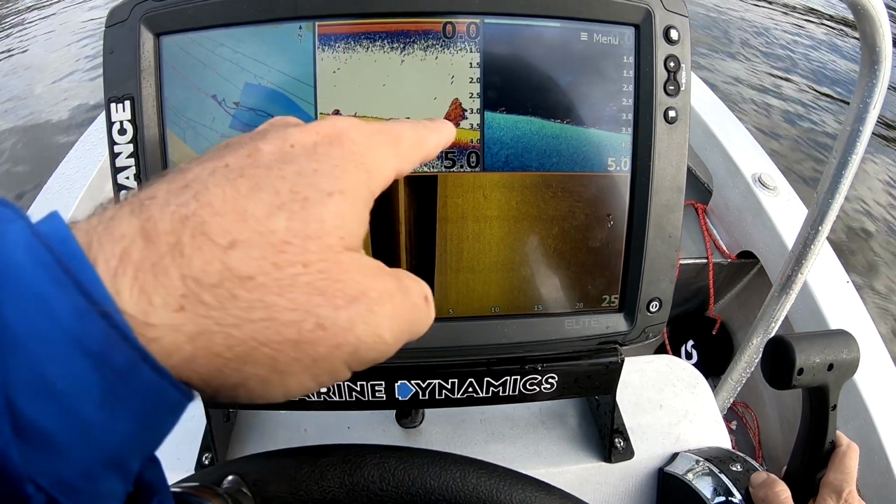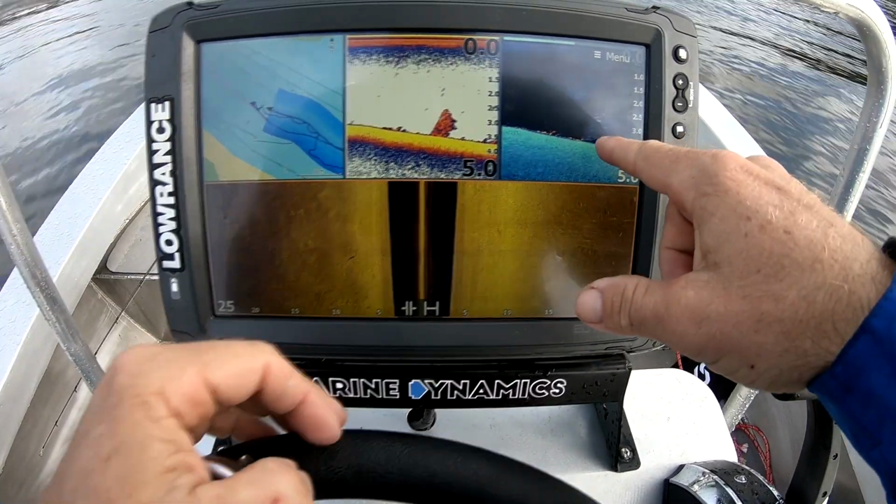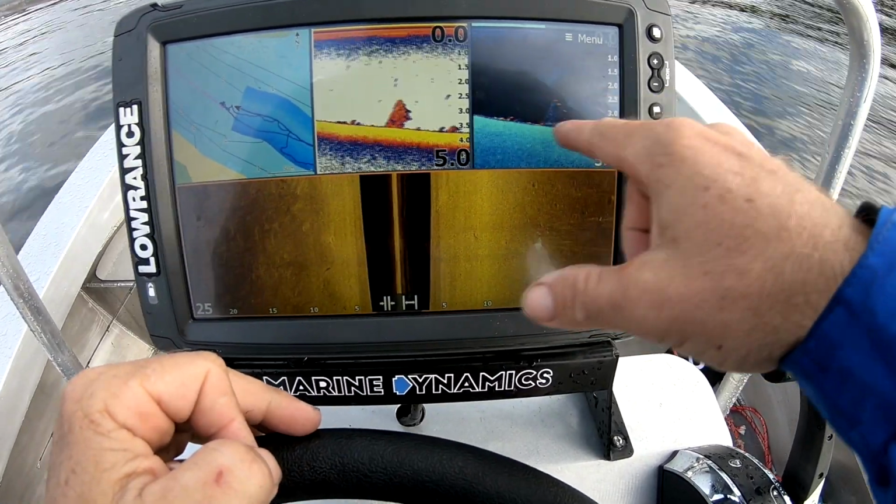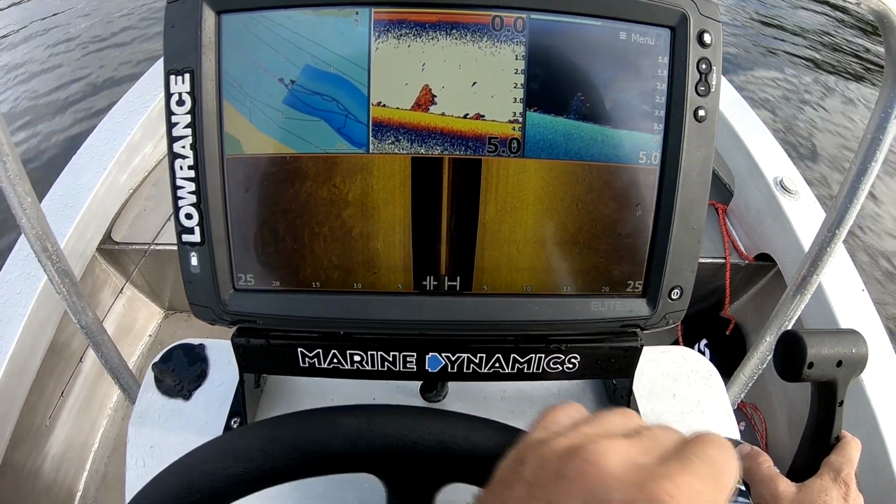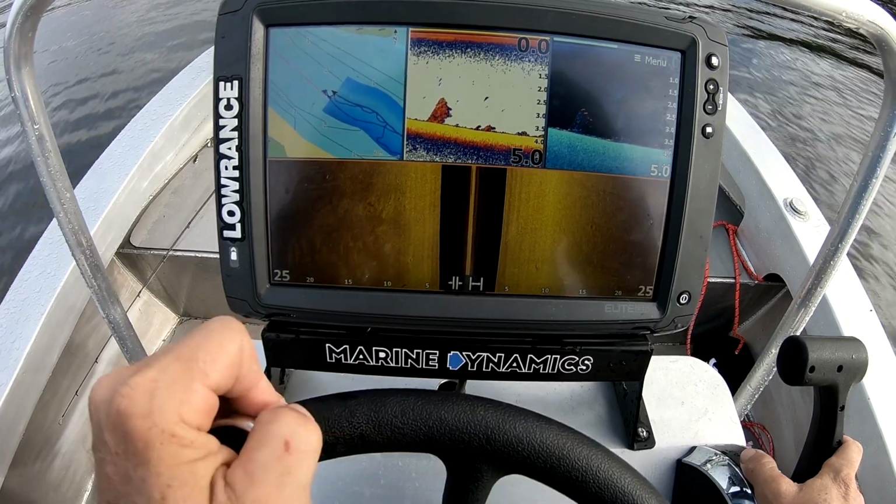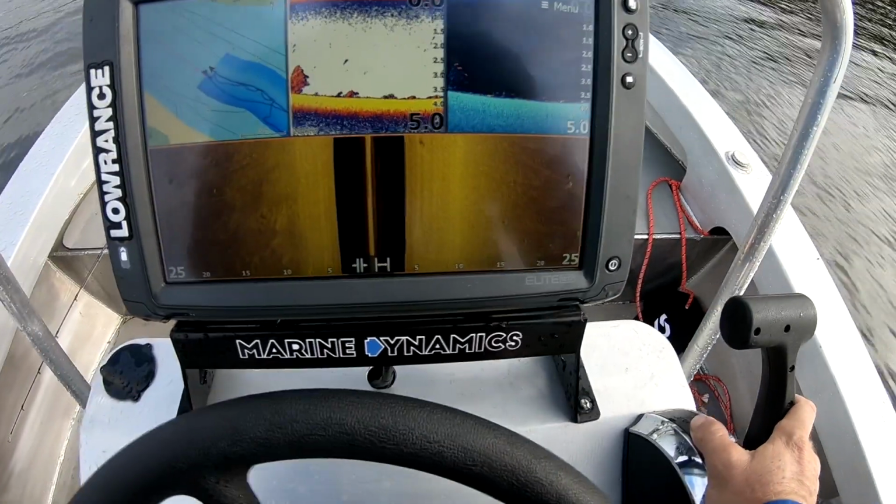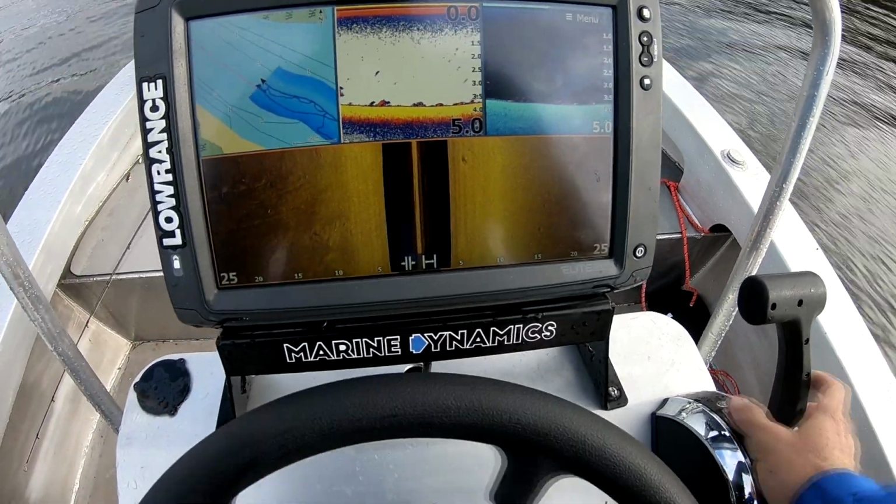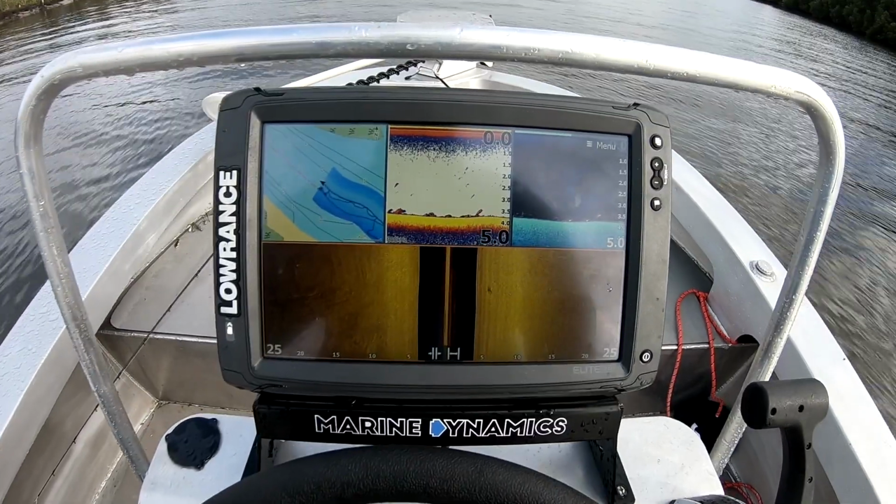And here we go again. So we've got a much more clumped up area here, and then on the down imaging you can really see the separation there. That shows what's behind it. So there you go, that's a rock bar. There's nothing much on it, but generally it's always worth looking at and being able to target some fish off it.